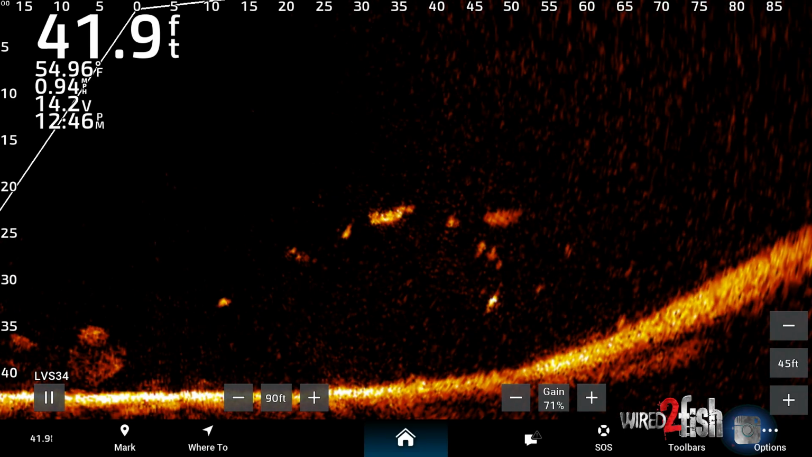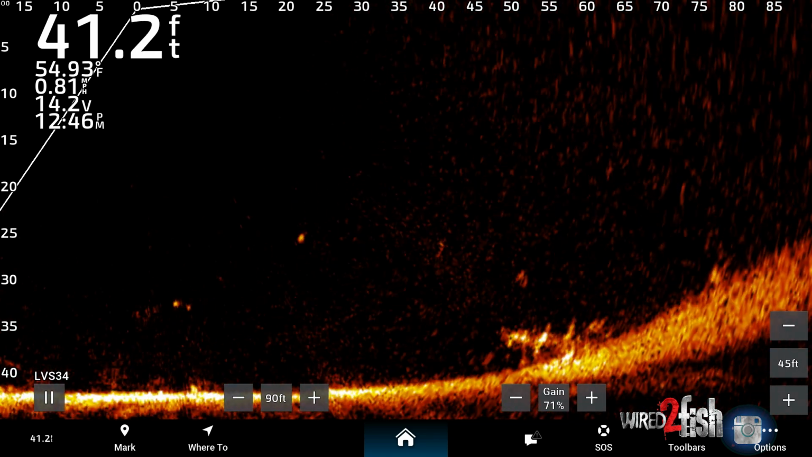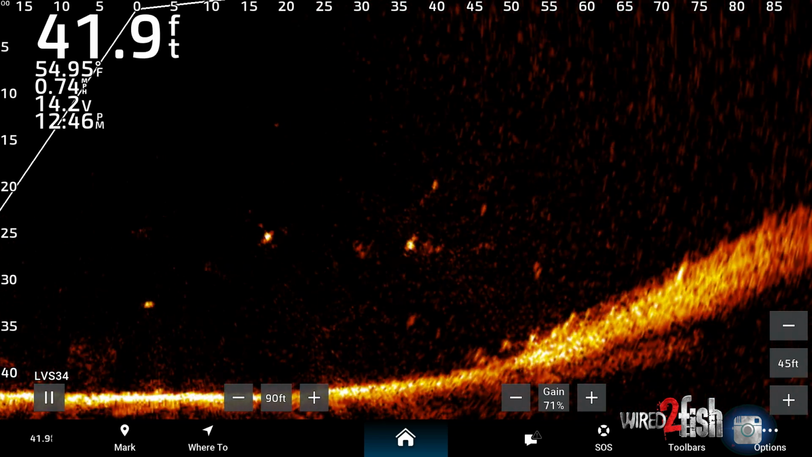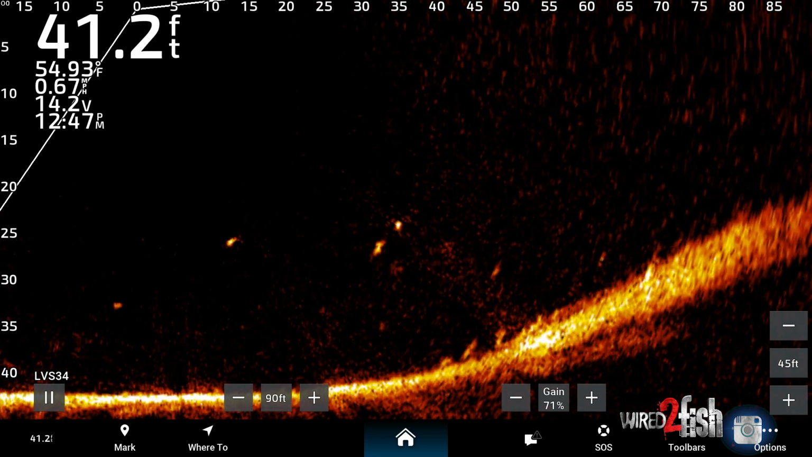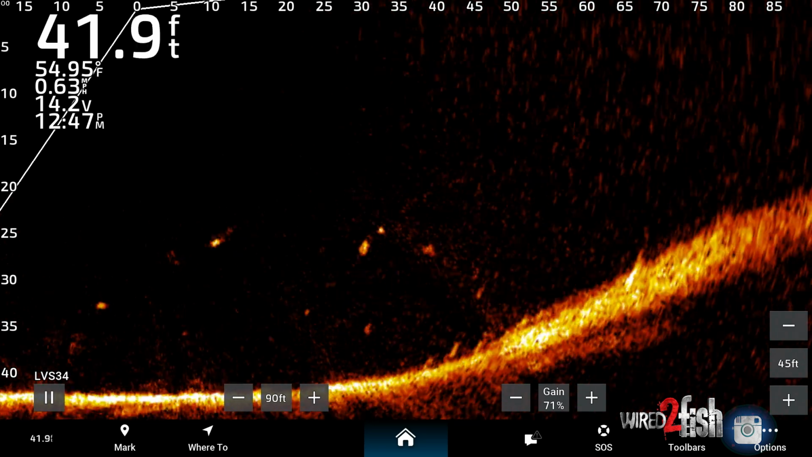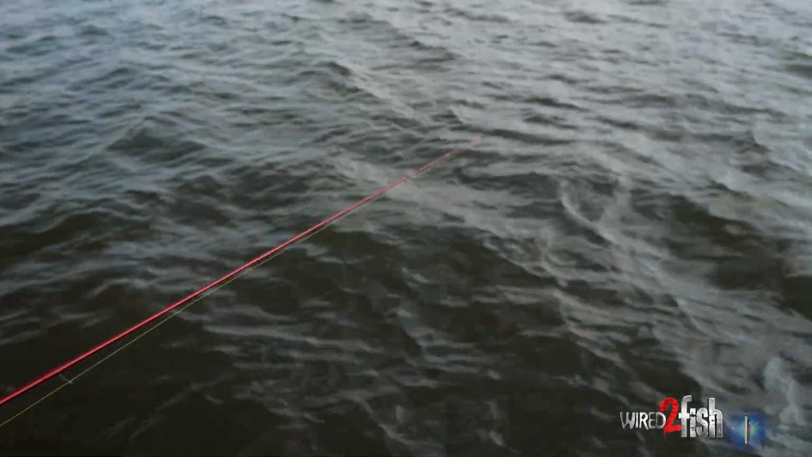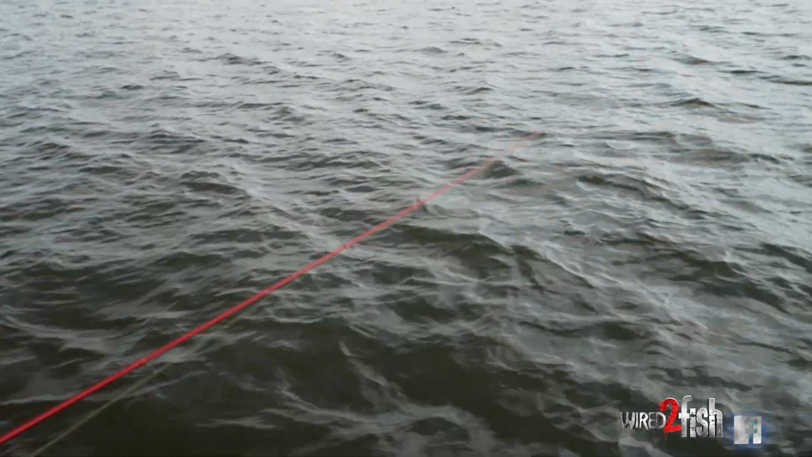Once that bait gets to his level, wherever he's at in the water column, that's when I'm going to engage my reel and start my retrieve. And I want my bait to go just over the top of that fish that I'm targeting, within a foot. I like just a nice little quick subtle twitch, nothing too crazy, trying to be as lifelike as possible.